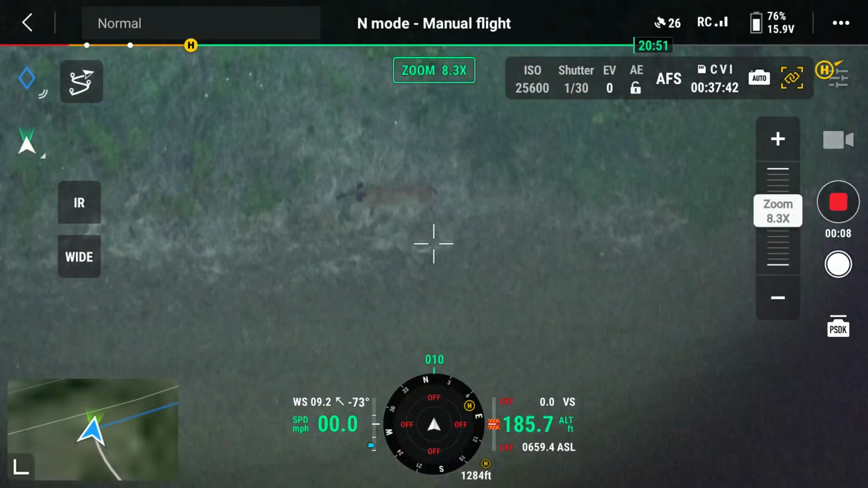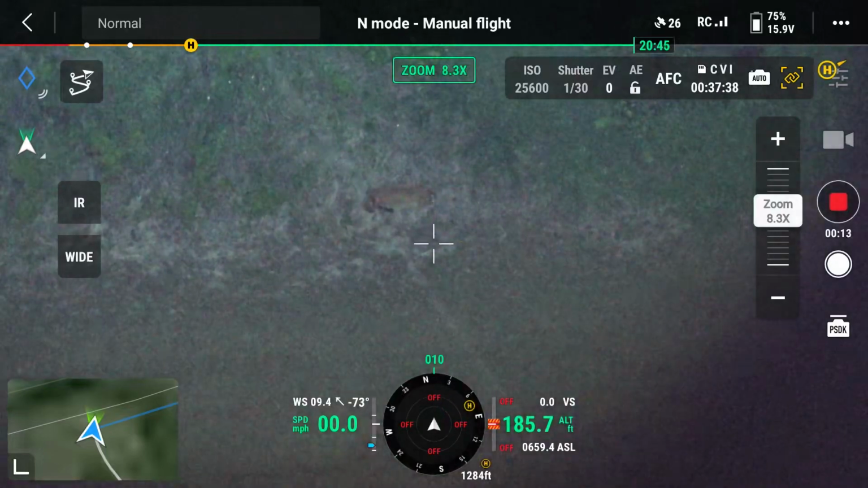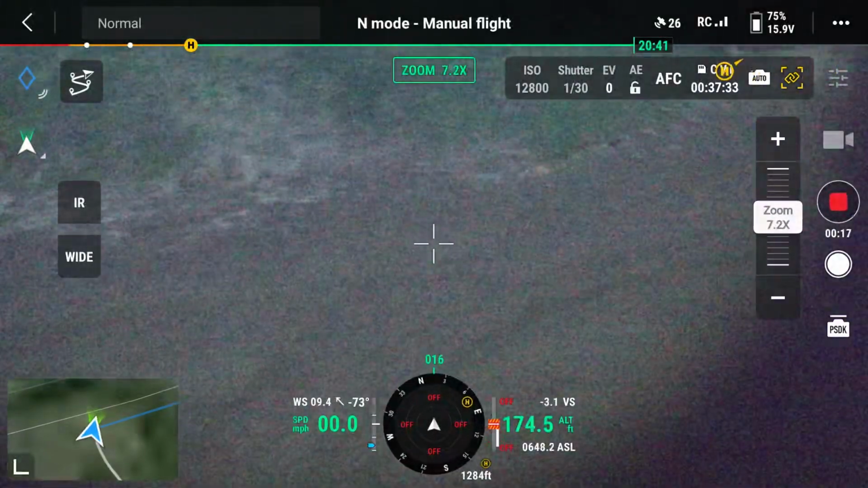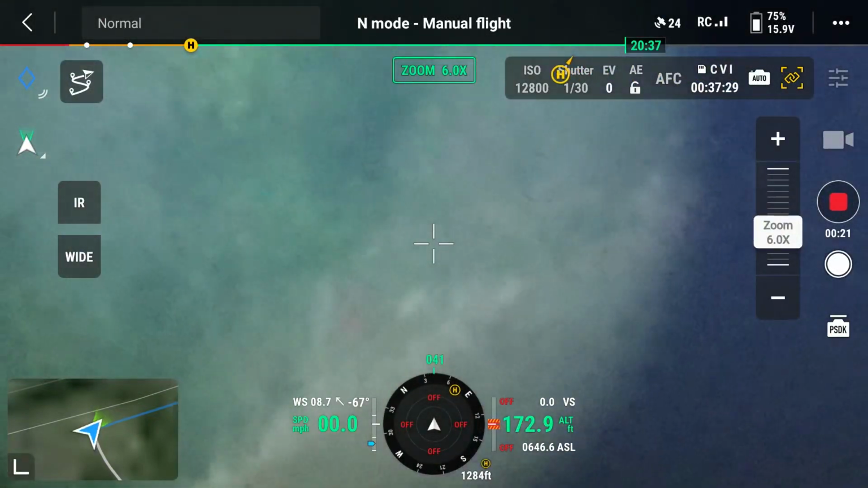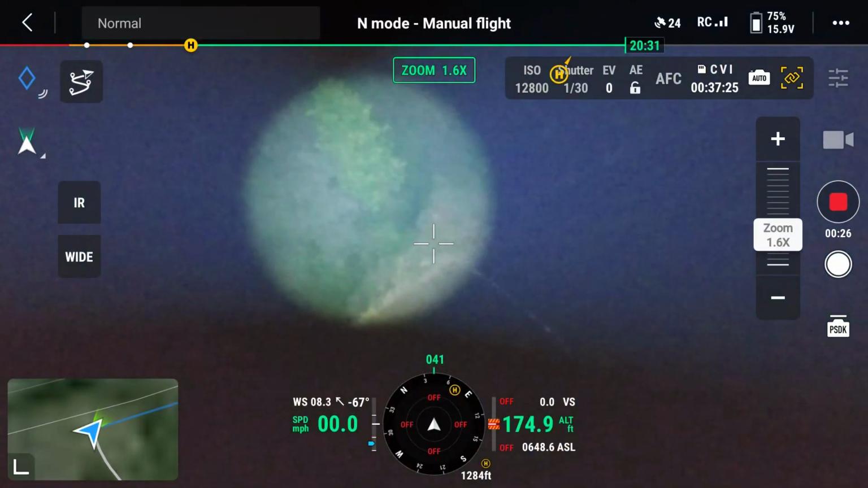So for deer recovery, you're talking about a stationary animal or wounded animal, and you need to be able to see just enough. And if that animal is stationary, you're going to be able to descend and get to a more reasonable height. And you can see that was obviously a deer.